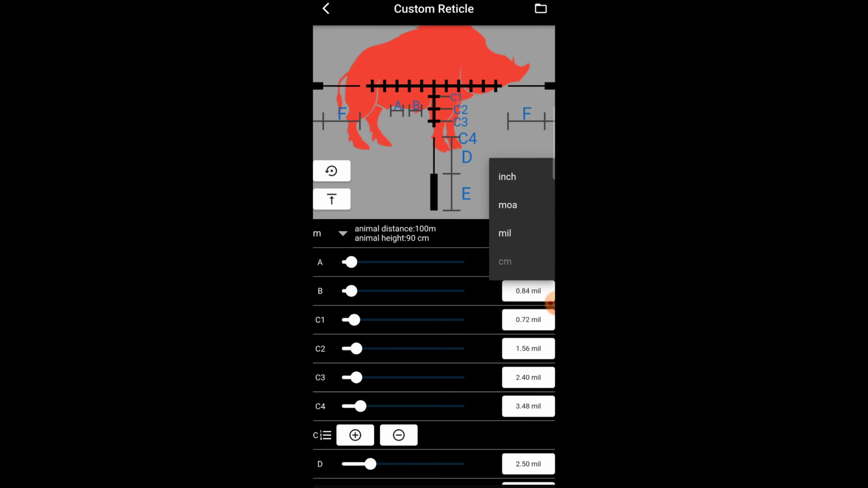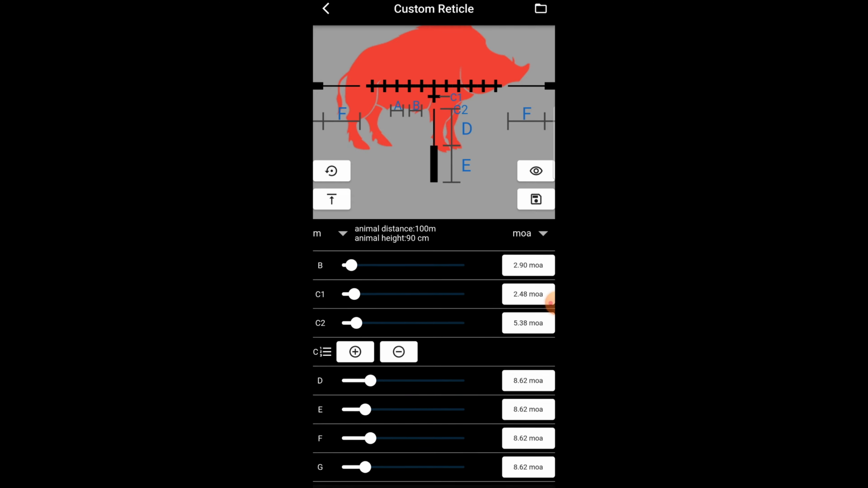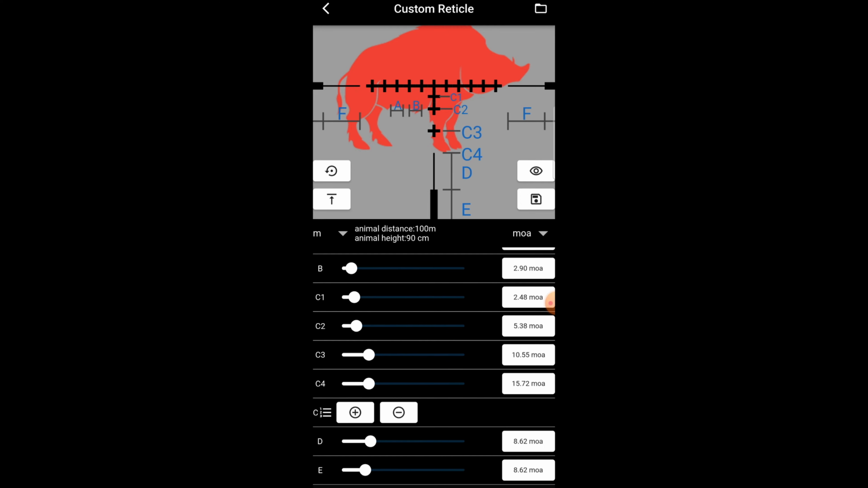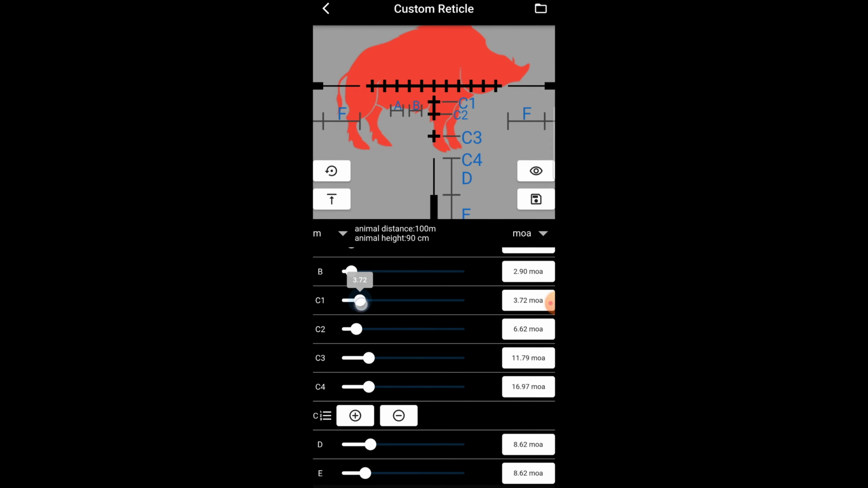So you pretty much set in, maybe 2 MOA over. You can change all the settings for what value you want to do it in, but you put all your holdovers in, save it, name it. You can name several of them. You can have them for different firearms, for different calibers, things like that. So then what you do is you save that, you upload it via the app to the thing, and all of a sudden there's now a new option in your reticles, because it's got lots of reticles.